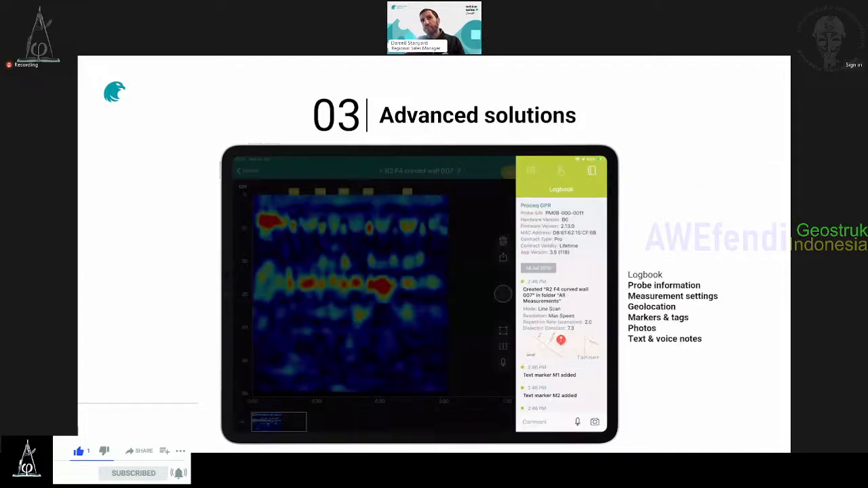You have the logbook. Today, data are important. You need to enrich your measurement, like the probe information or geolocation, photographs, text, voice notes. That's something you can always access on the right side of the iPad. It's very, very nice as an interface. No complex buttons. You work with the state of the art to be productive.